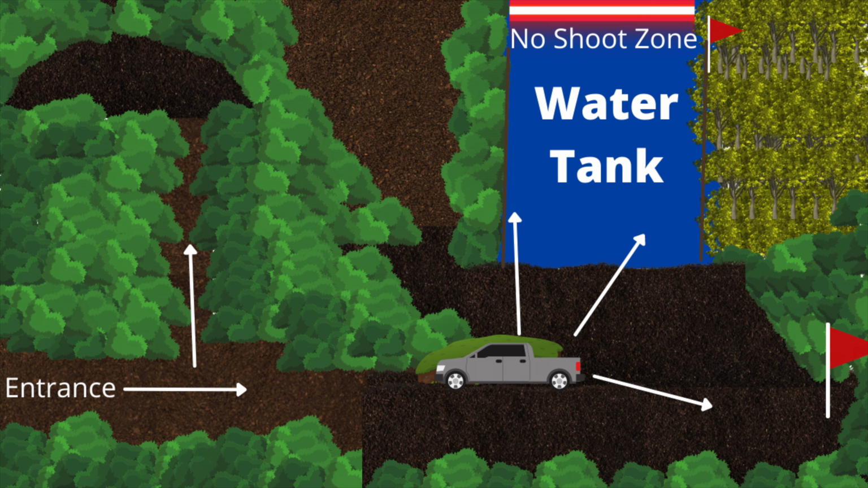Alright, so this is a property I've hunted probably, I'd say, 3.5 years at this point. There's a really creepy entrance where you have to walk through a narrow corridor, flanked on either side by really thick South Texas brush. Entering the property, you walk probably about 50 to 100 yards on this trail where you're flanked by brush. You can see that in the arrow that I've drawn here on this map.